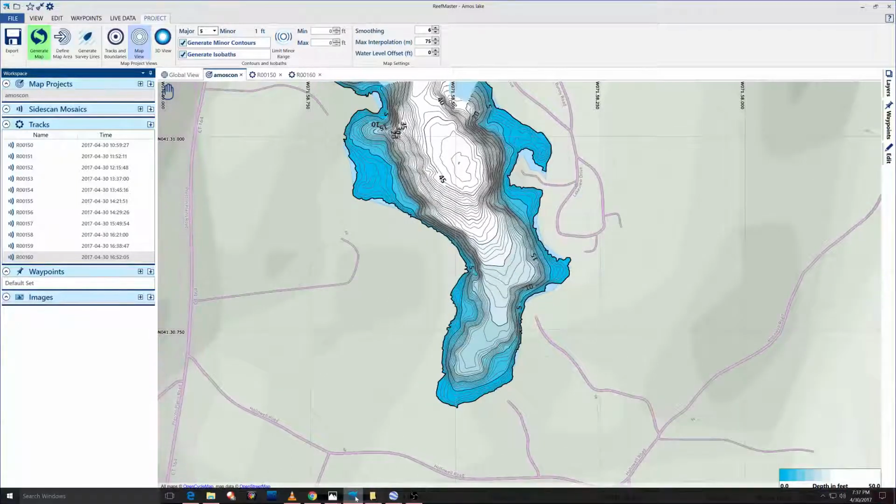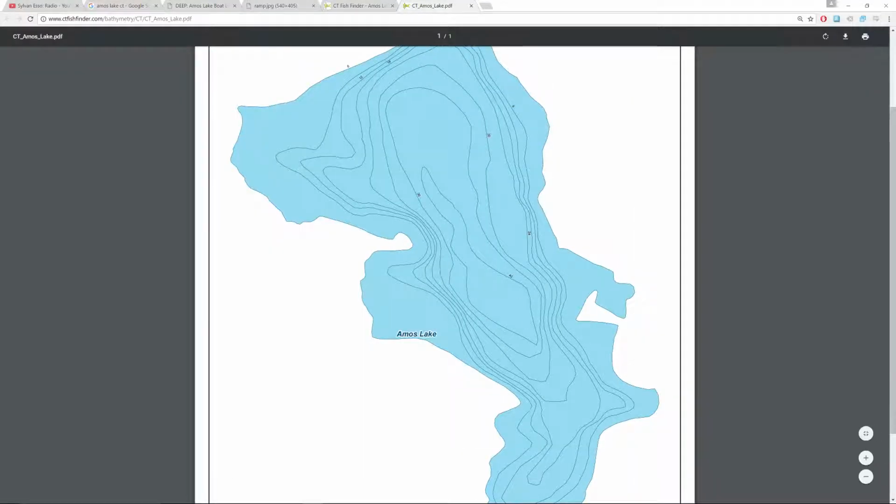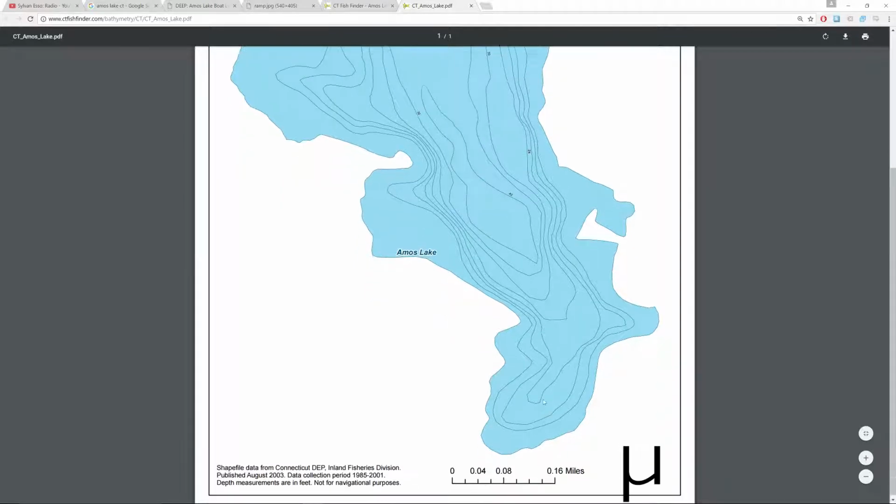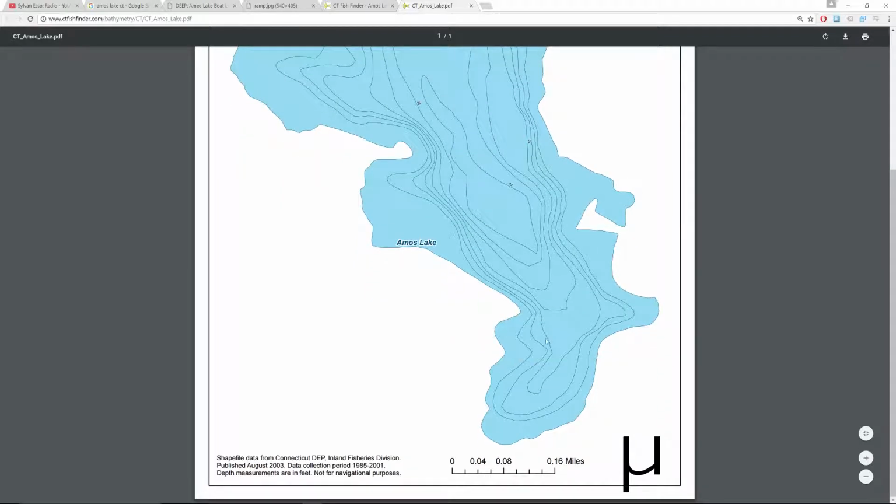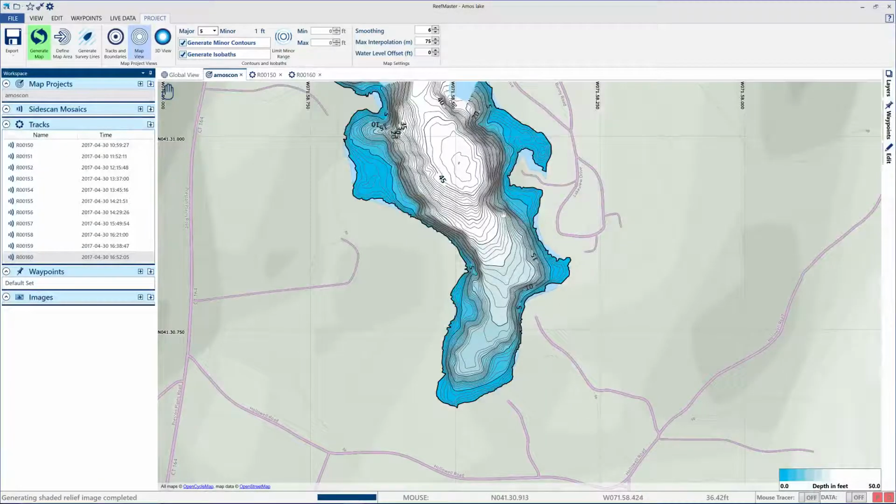Let's check out what the state gave us. Here's your 42-foot contour, a 36. Really no clue what's going on in here. I think they may have been pretty correct about this area, though. Nothing along this shoreline, nothing in here. Go back to Reef Master. Wow.